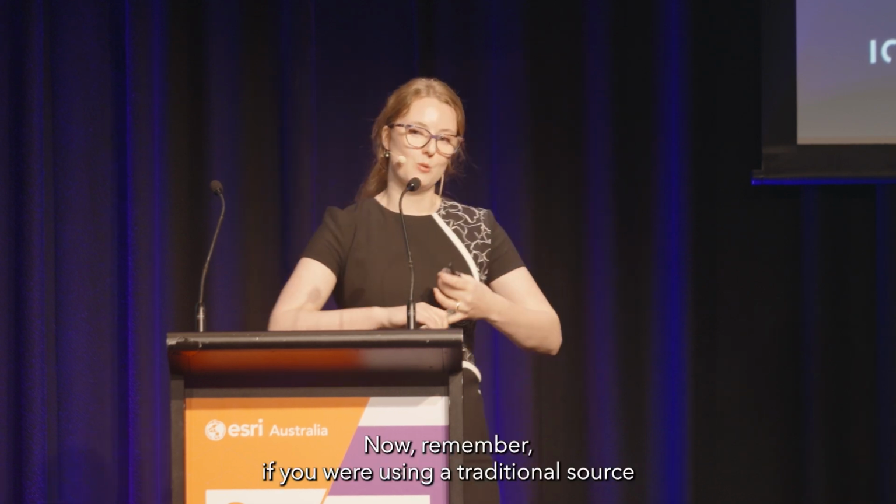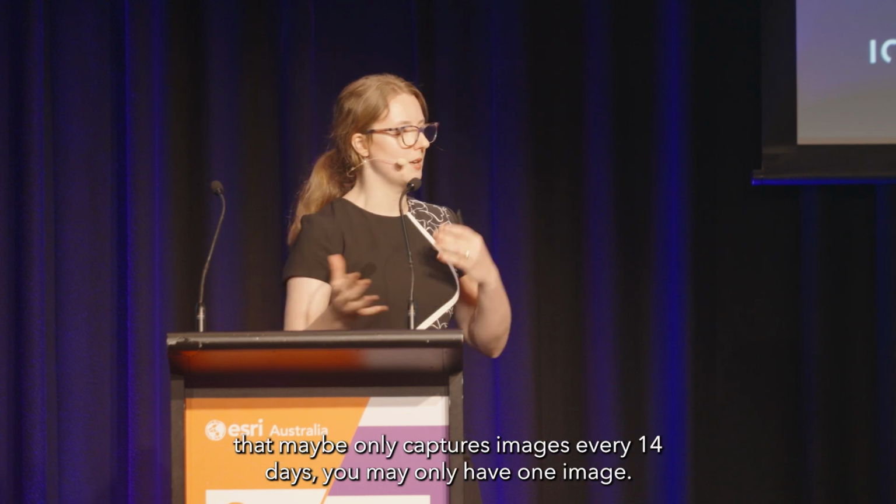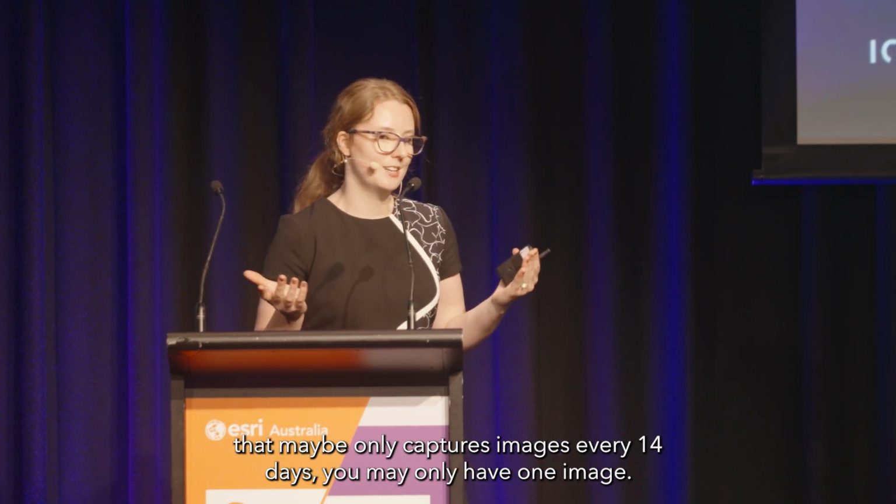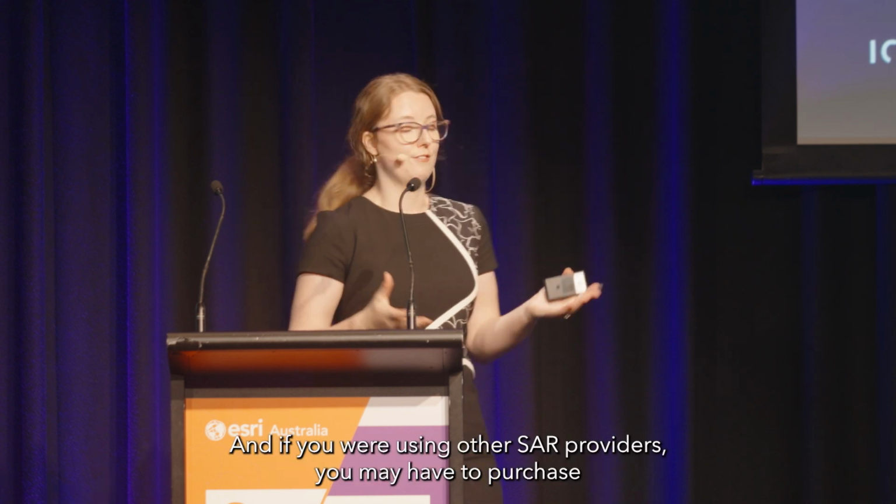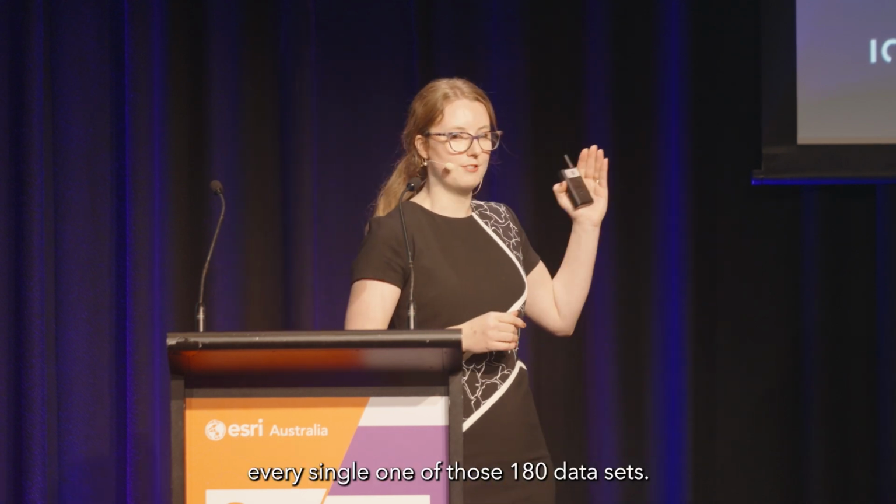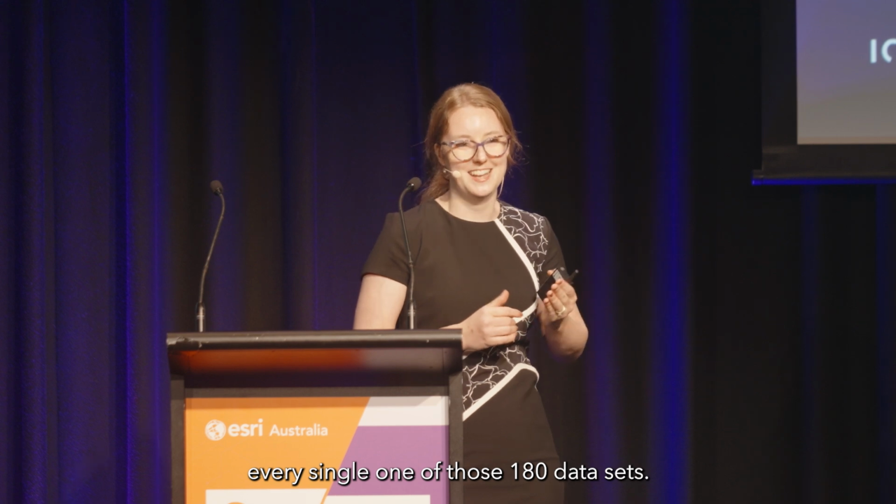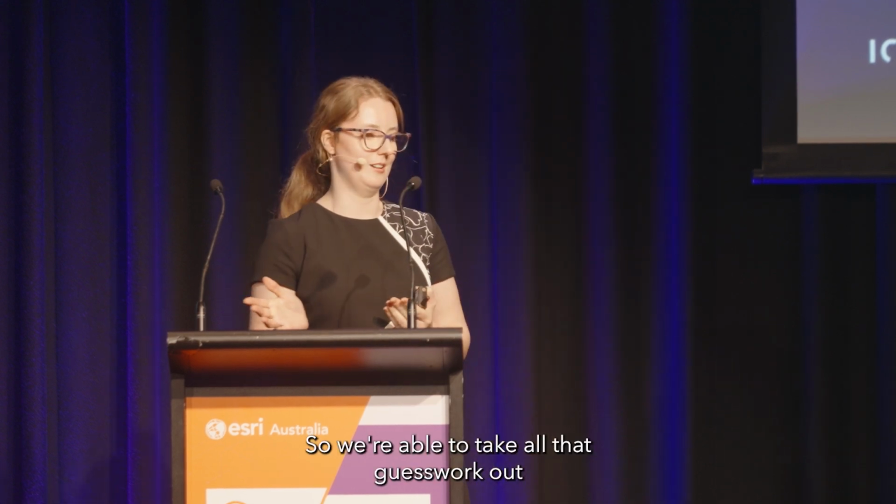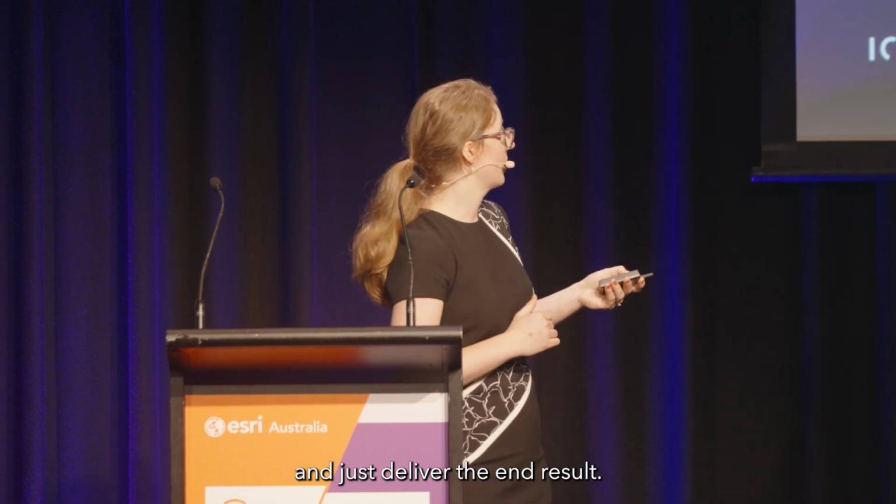Now remember, if you were using a traditional source that maybe only captures images every 14 days, you may only have one image. And if you're using other SAR providers, you may have to purchase every single one of those 180 data sets. So we're able to take all that guesswork out and just deliver the end result.